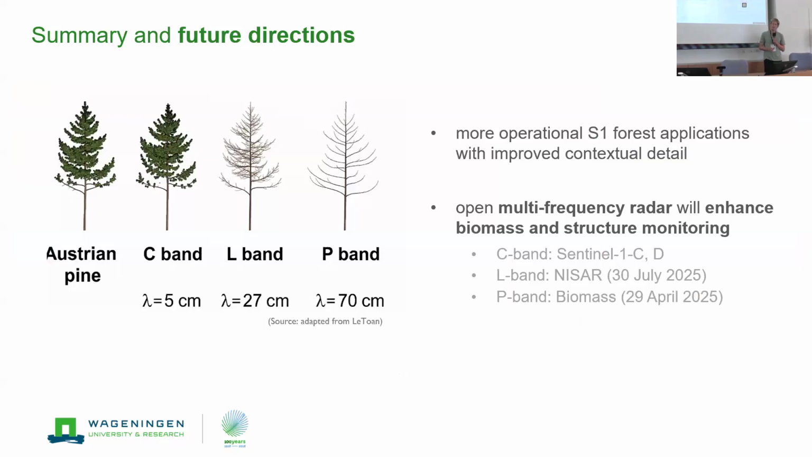And future directions: I foresee many more Sentinel-1 based forest applications with improved contextual detail. And now the availability, for the first time, of multi-frequency radar data. For a very long time we worked with C-band data, which saturated very quickly when it comes to forest structure. Now, for the first time, NISAR was launched in July. The first time we will have access to, in a similar manner, frequent high-resolution L-band data.